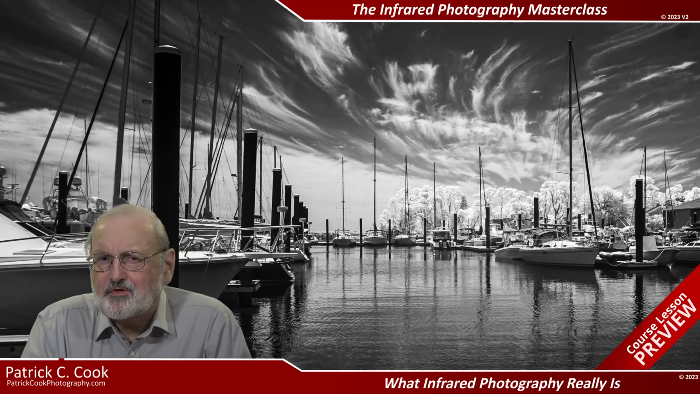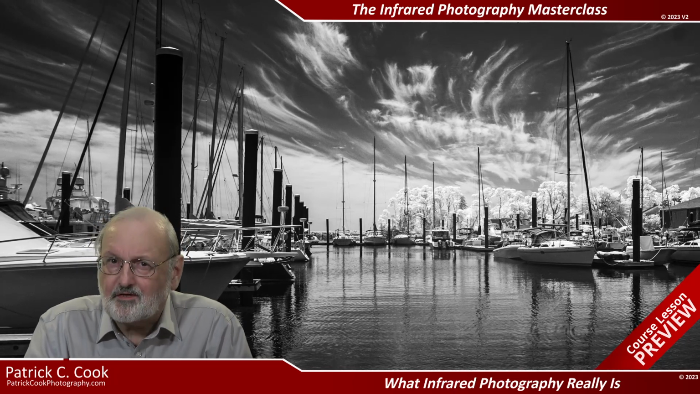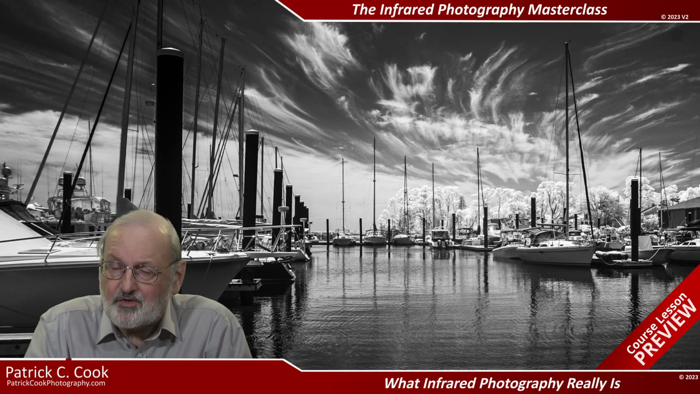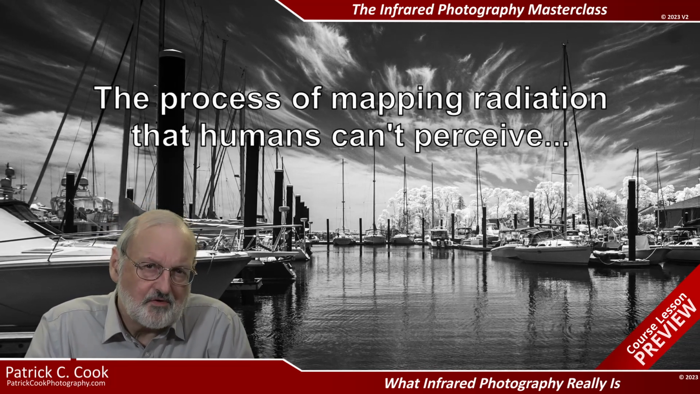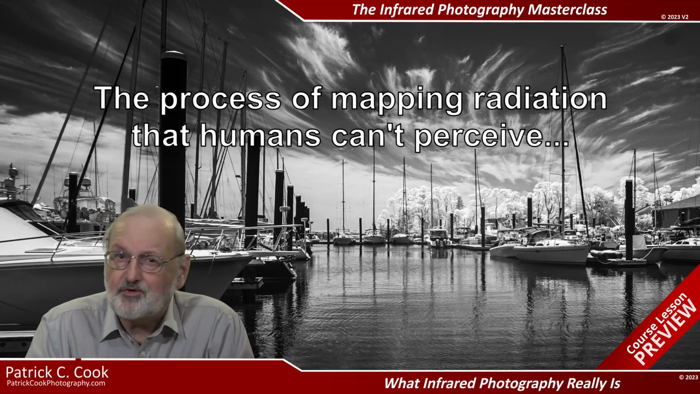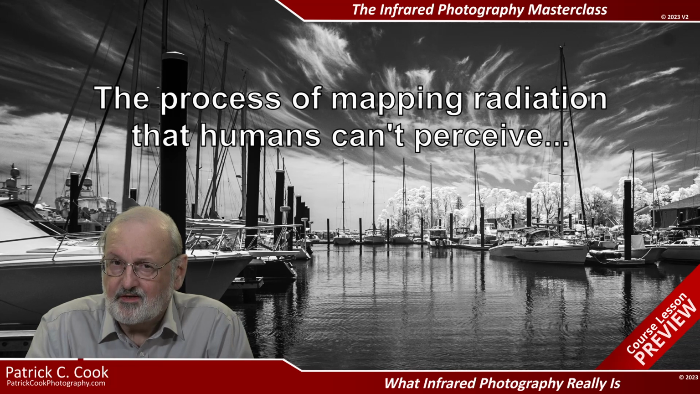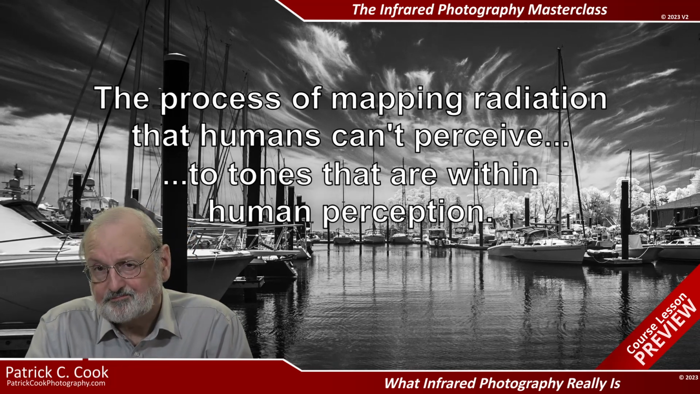A better description of infrared photography, one that makes it much more clear what you are trying to accomplish, is this. Infrared photography is the process of mapping radiation that humans can't perceive to tones that are within human perception.